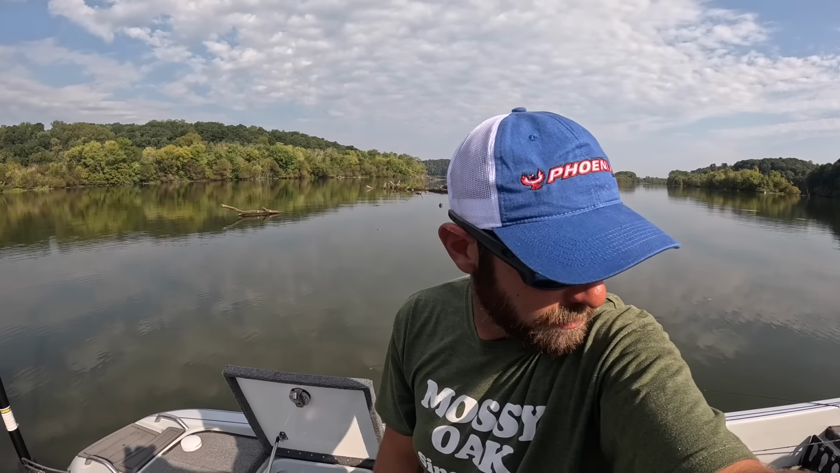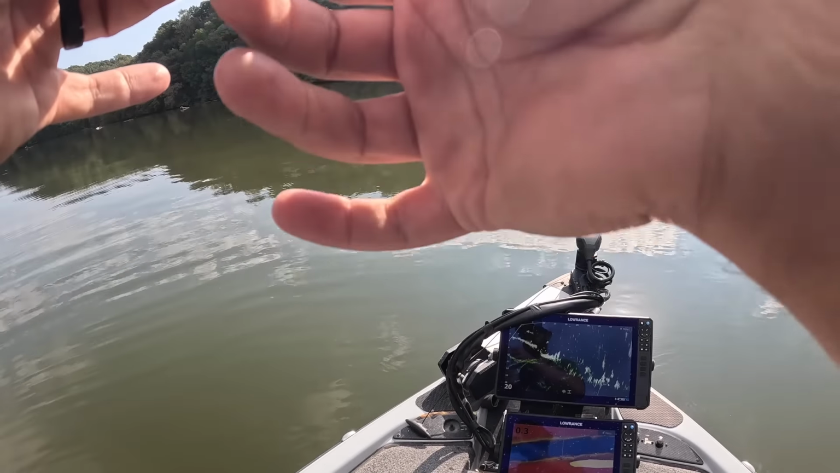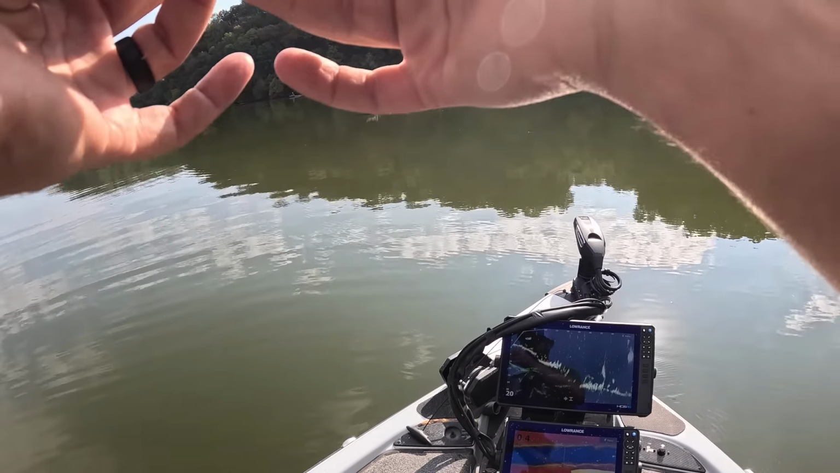Back out here today after these late summer crappie. Water temperature is still 77.9, so it's definitely still late summer, but I think we can catch a few fish. I got a good school found right here. I'll keep it short and sweet. Get up here and see if we can catch a few. Thank y'all for watching. Y'all stay tuned. While I'm easing back up to them, I'll show y'all what I'm using today.